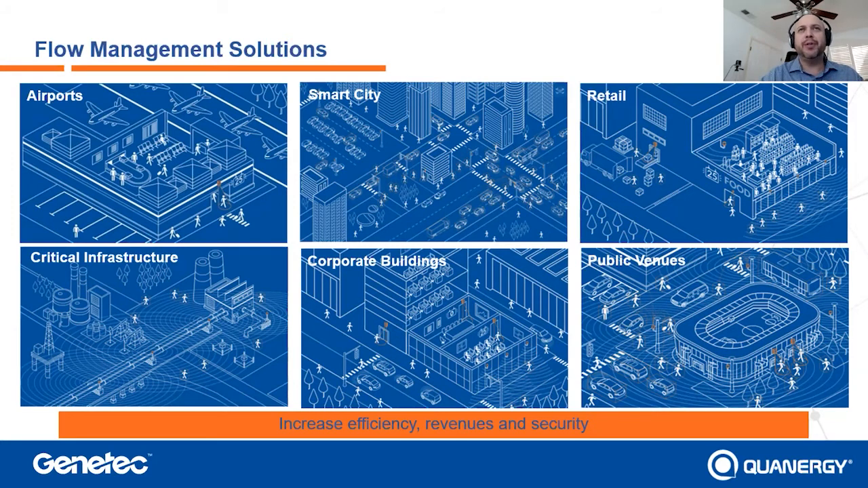Retail is pretty straightforward, understanding consumer engagement and intent as far as the shopper journey. Critical infrastructure is probably one of the main use cases and one of the most active applications for us: monitoring critical infrastructure from utilities, data centers, government facilities, enterprise locations, monitoring that fence line, keeping the bad people out, keeping the good people in. And corporate buildings, automating HVAC, utilities, understanding the crowds inside office spaces, and last but not least, public venues where we're doing stadiums, theme parks, amphitheaters, and so on and so forth.